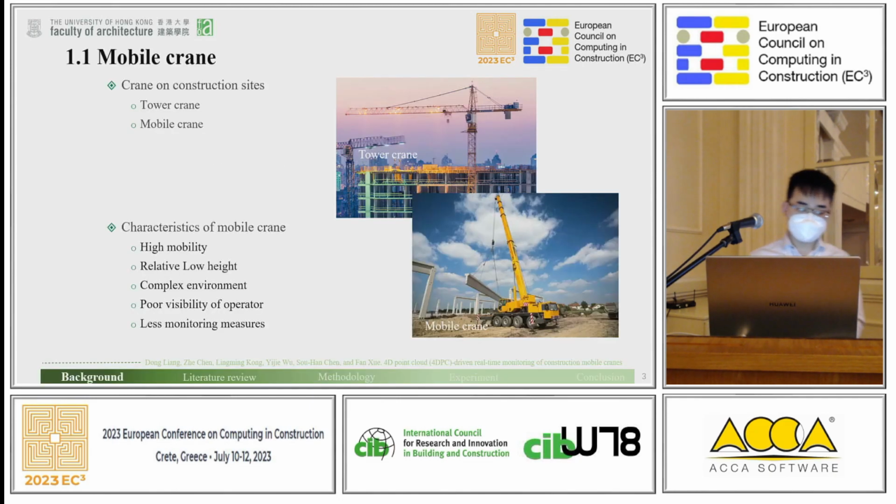First, mobile cranes are important and common equipment on the construction site. There are two kinds of cranes. The first is the tower crane, and the second is the mobile crane. My research focuses more on the mobile crane. It has the following characteristics: high mobility, relatively low height, and a more complex environment, etc.